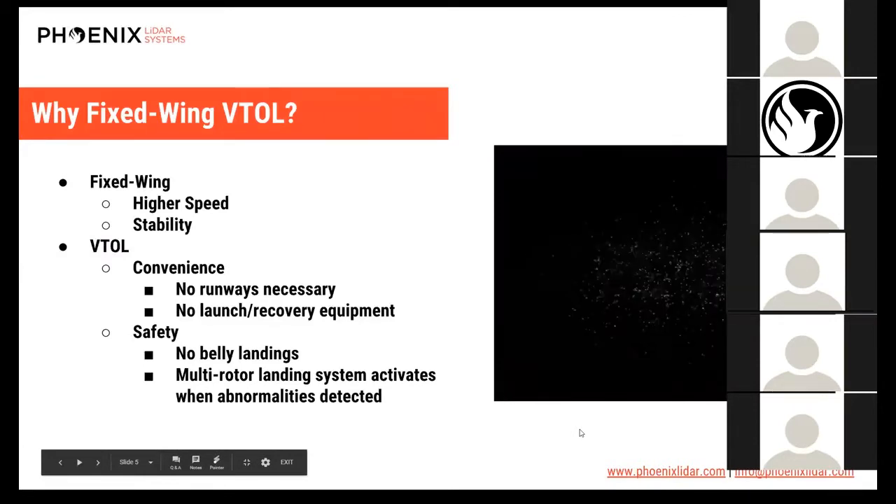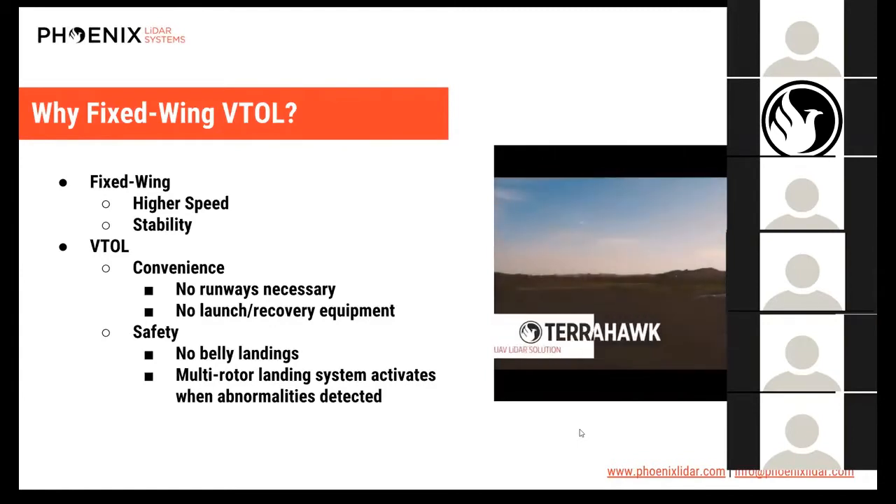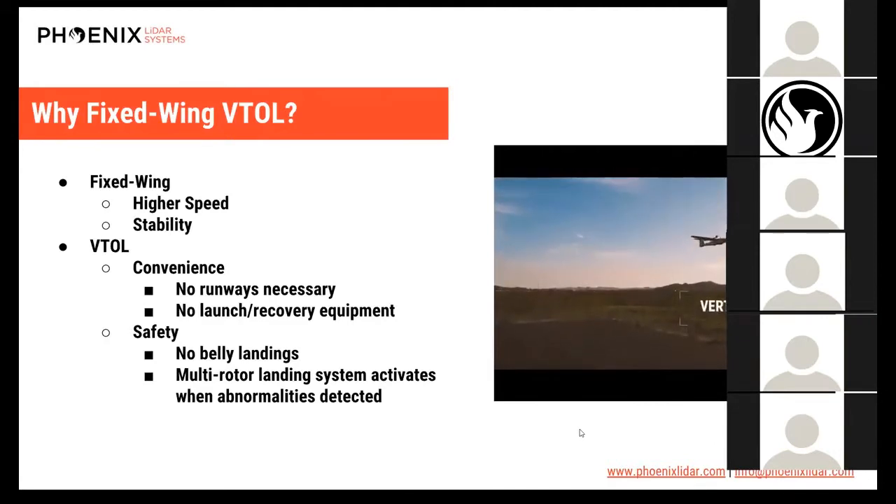This aircraft has a maximum takeoff weight of about 40 pounds, so we're able to fly this in the United States with all of our regulations being under the 55-pound mark.